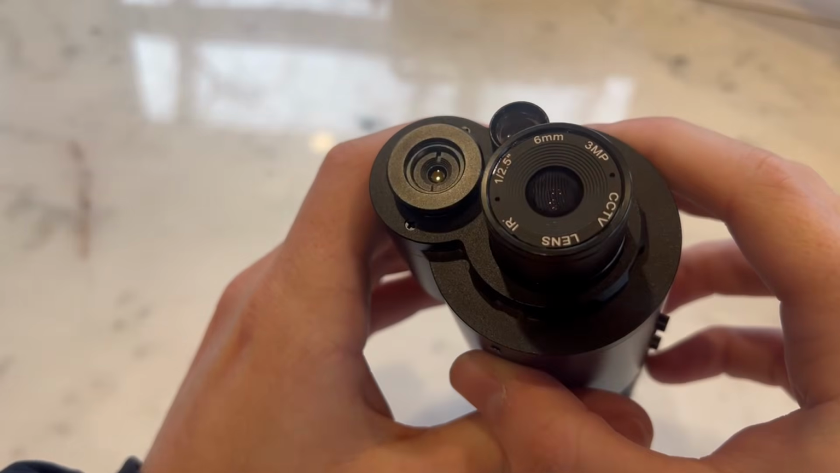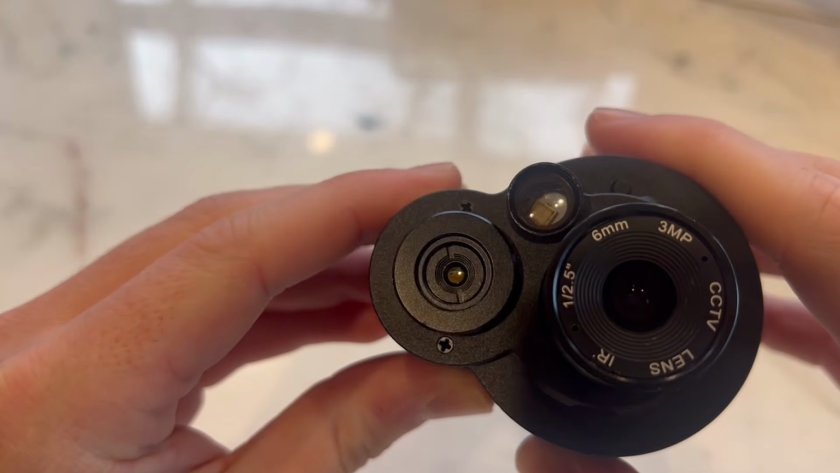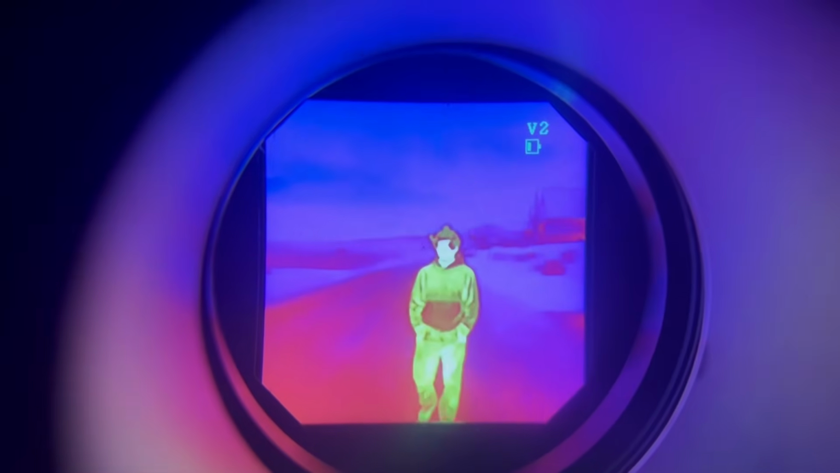Next to the CCTV lens is the thermal sensor. The thermal objective lens is quite small with a 5mm diameter. The focus is non-adjustable and the thermal has a large 35 degrees field of view, which is massive compared to most thermals at this price point.